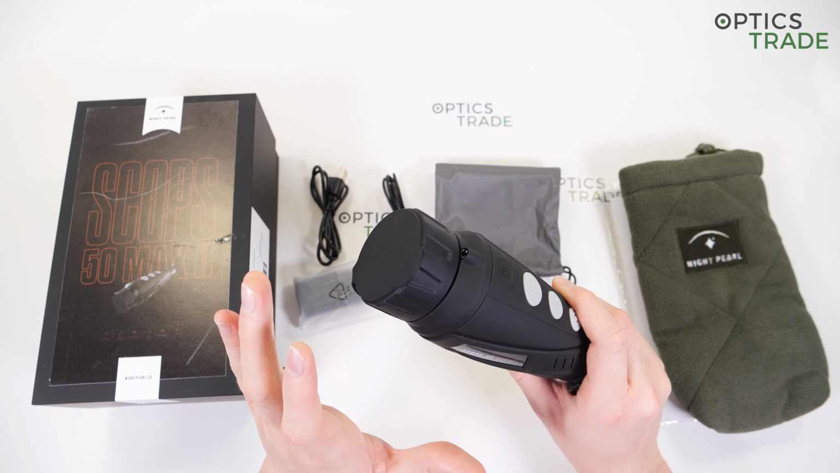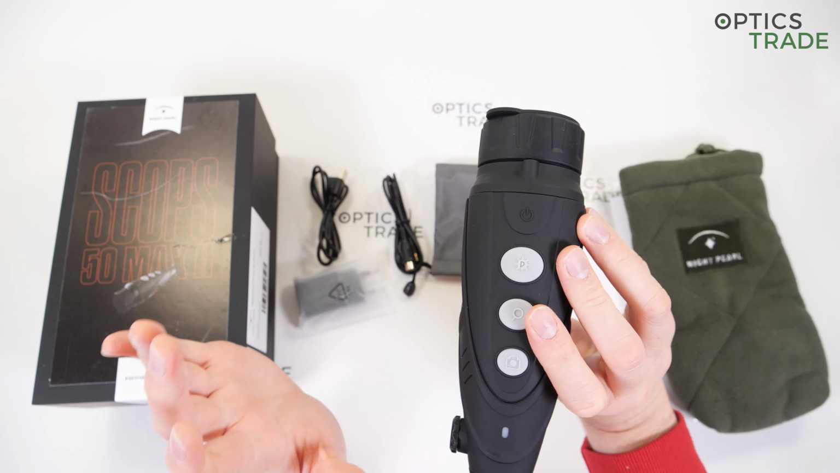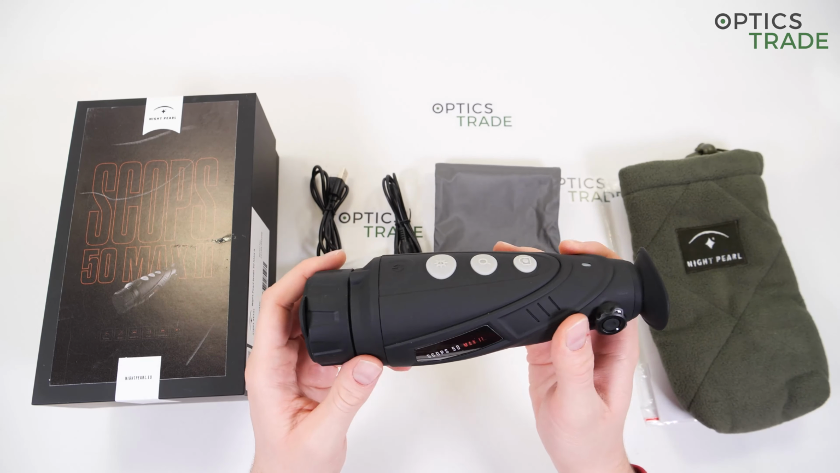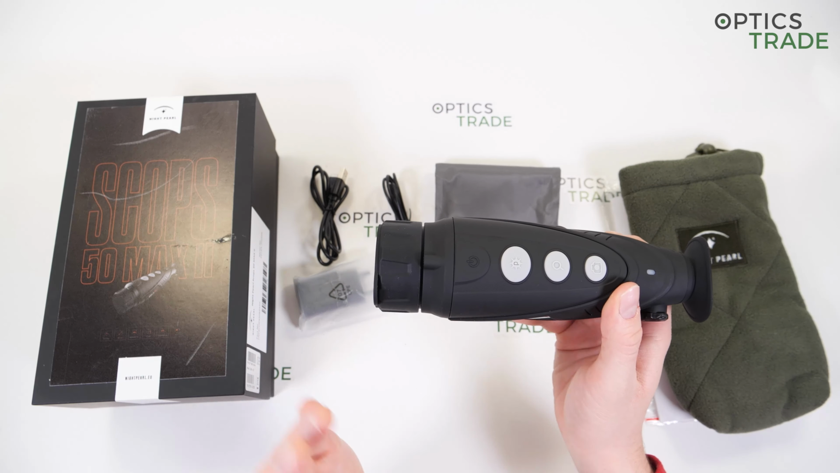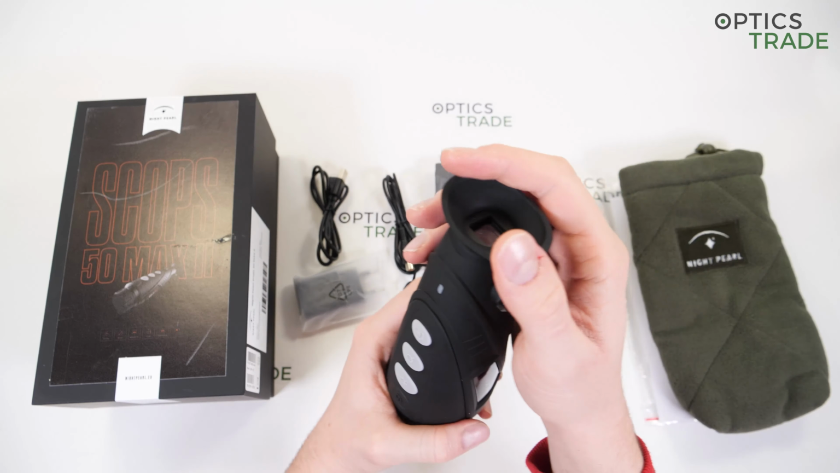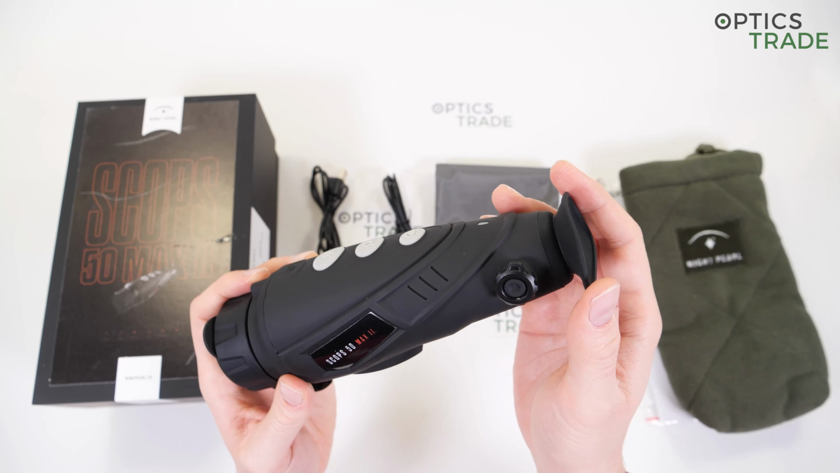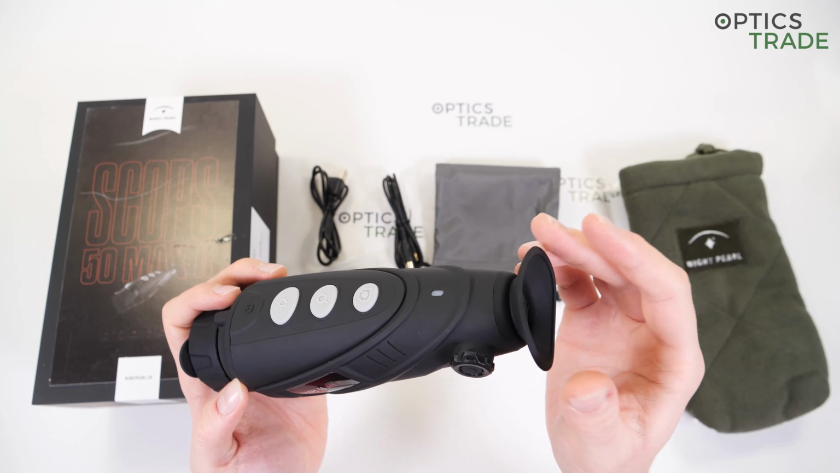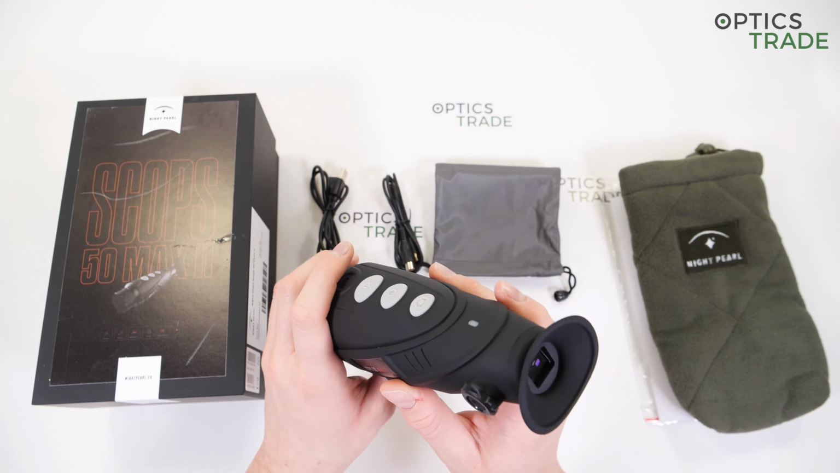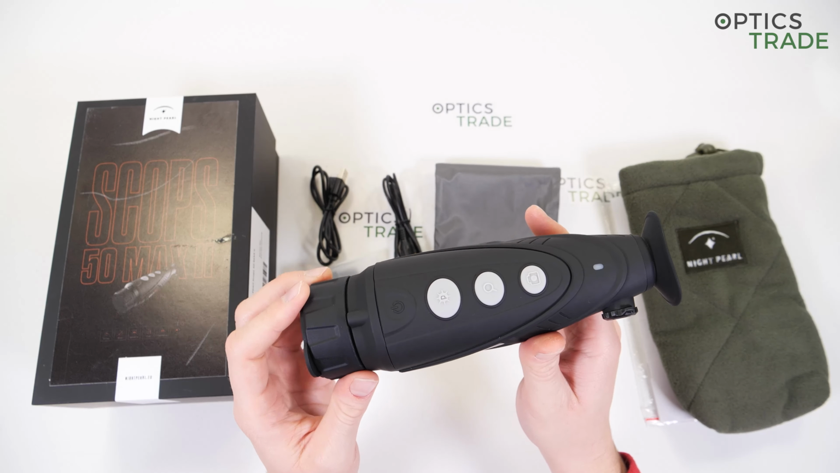High refresh rate, so smooth images. As regards the shape, we have an ergonomic shape, regardless of whether you're a left or right-handed user, you will be using it without problems for longer periods of time because it's comfortable. Advanced features, digital compass, hotspot tracking, and so on. And then this rubber ocular, I think, is really nice for eyeglass wearers. Myself, I do not wear glasses, but I've heard from people who use them that this is a really great solution, because eyeglass wearers often have problems with competitive devices that do not have such great solutions as this Night Pearl device.